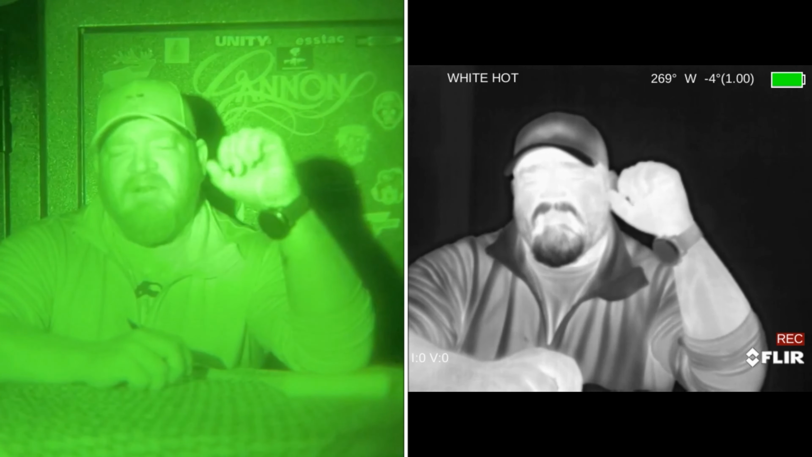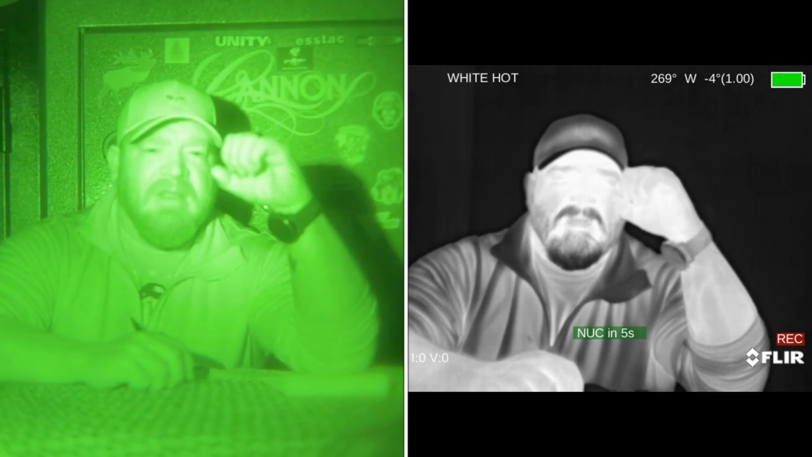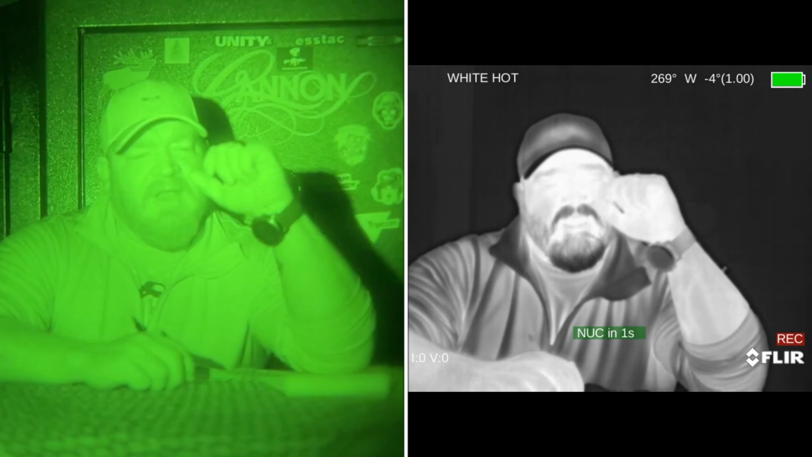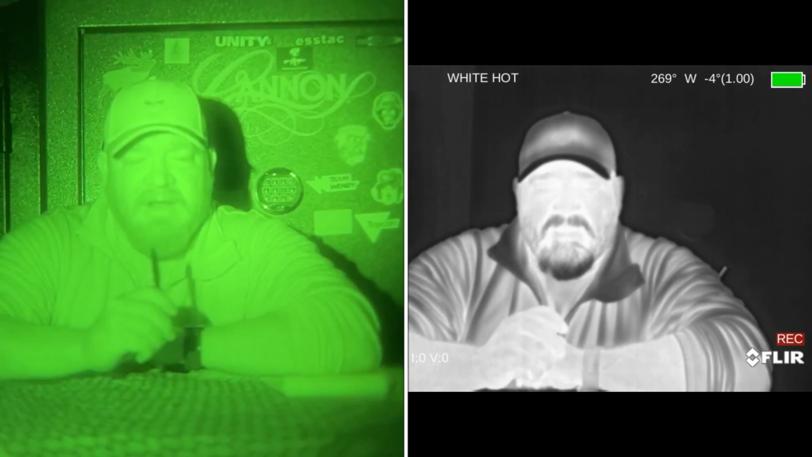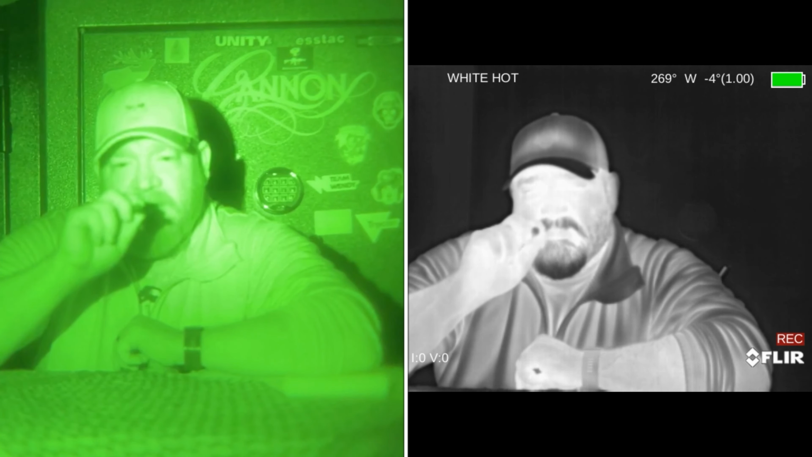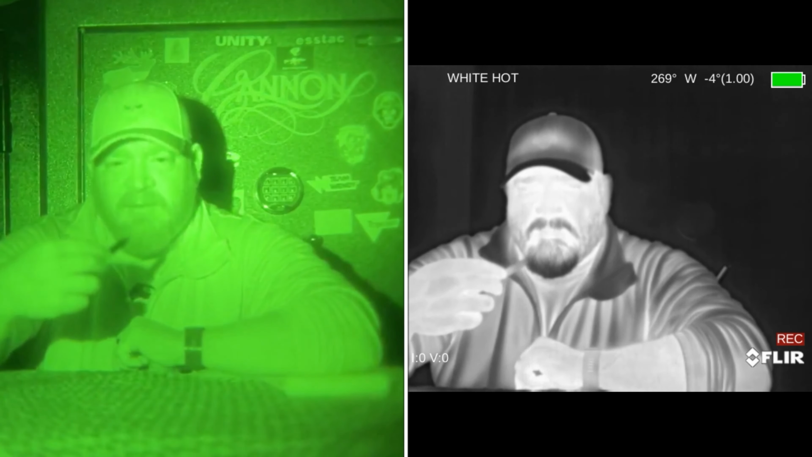And no matter how I've been able to mount it on my weapon so far, I can never get it to my optic lens. Maybe it's the optics I'm using too, they're just too long for it. But every time I'm looking through it, I always get that distorted fisheye appearance. So it's a little frustrating, and I have yet to figure out where to get the FLIR breach lens perfectly lined up with my optic lens so that I can retain my zero.